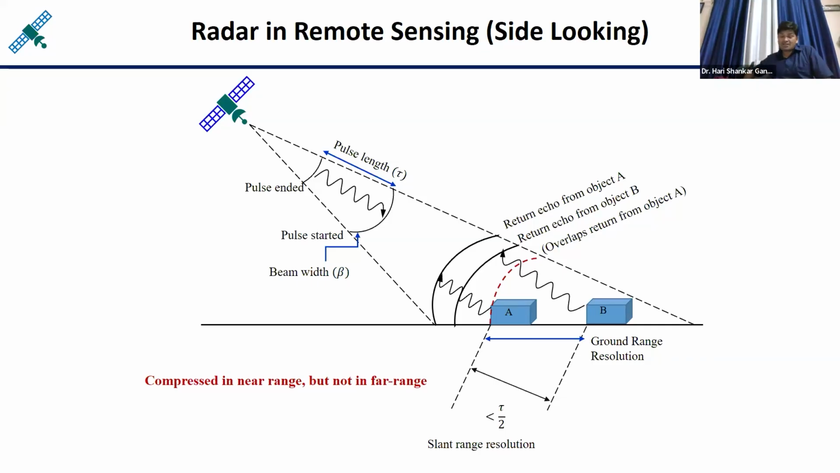And just opposite, you can think, suppose the echoes from all the targets are reaching the sensor at the same time. At that time the sensor cannot differentiate the targets, because all the echoes are reaching simultaneously. It means the sensor is not able to understand which portion of the echo is coming from where.